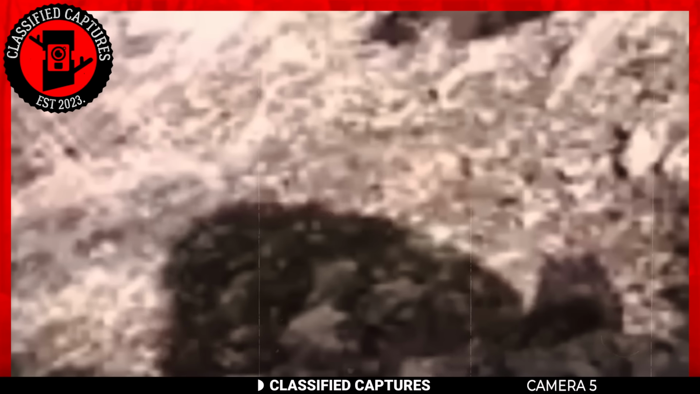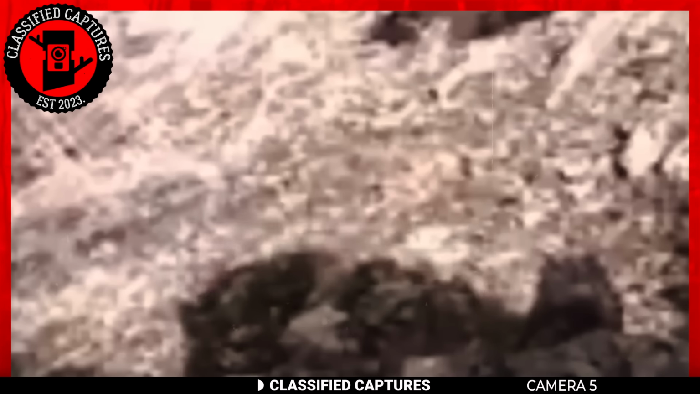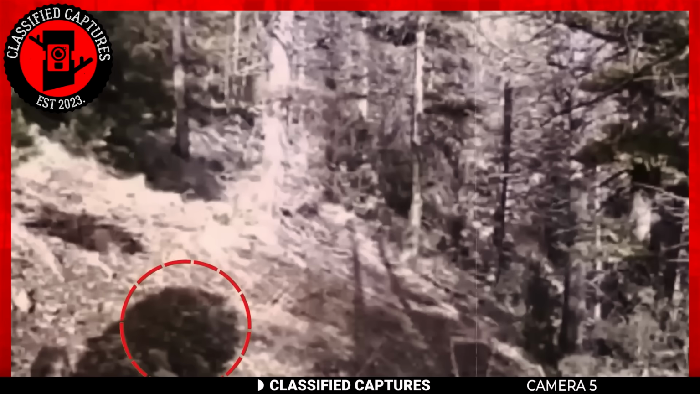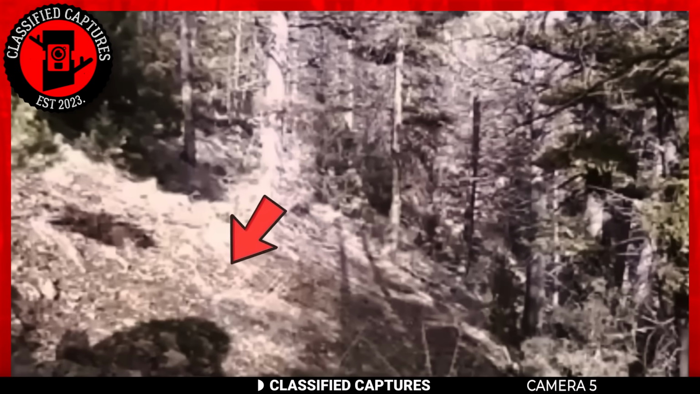That leaves one contender, the Bigfoot. While relying solely on the shadow makes it challenging to determine the creature's identity, members of the paranormal community are convinced that it's a Bigfoot deliberately evading the trail camera. In the world of endless possibilities, it doesn't seem too impossible now, does it? But what do you think?